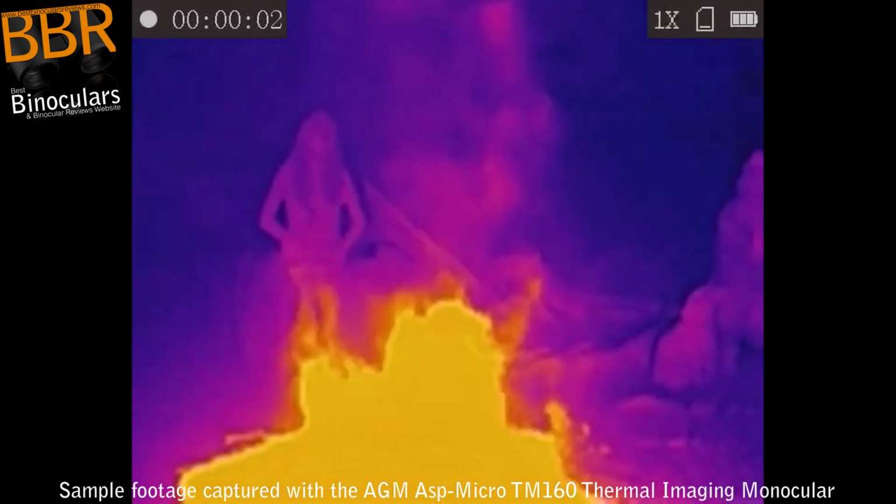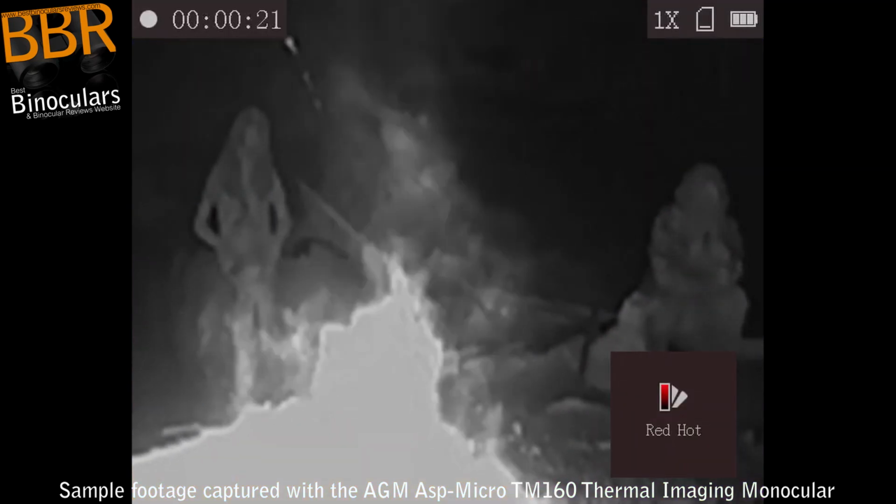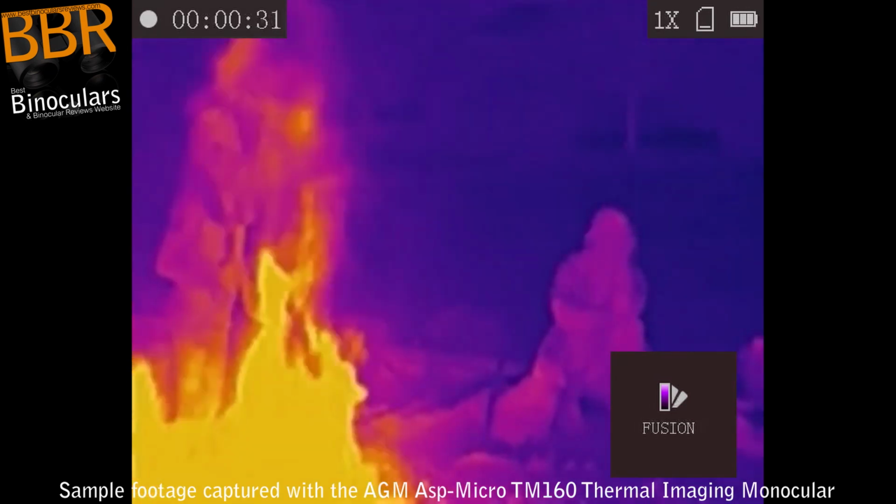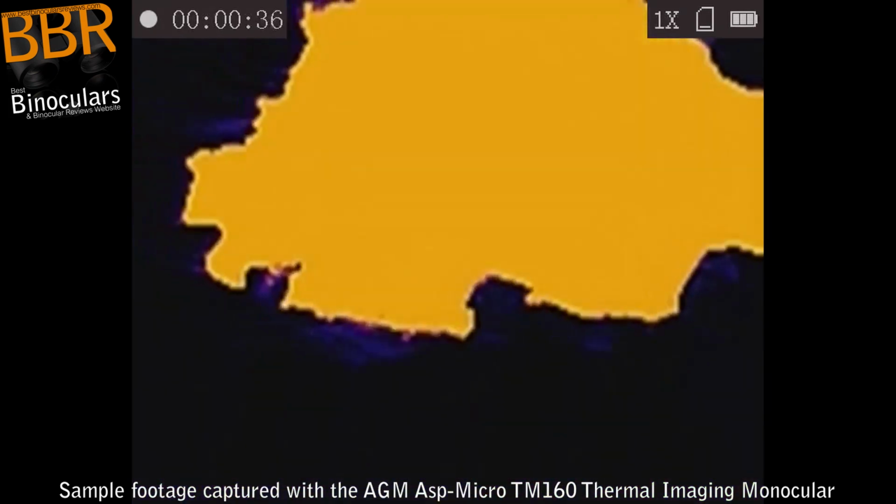Now each of these has its own advantages and disadvantages over the others, so which one you use and which one is best will depend on the ambient conditions, the time of day, how dark it is, and a lot of other considerations to keep in mind. I just found that by cycling through them, I would get one that worked best for me in that particular situation and would go with that.